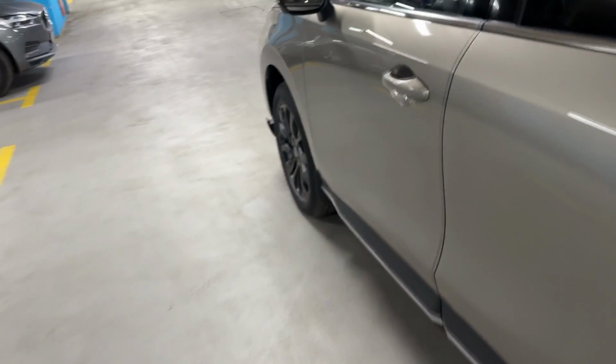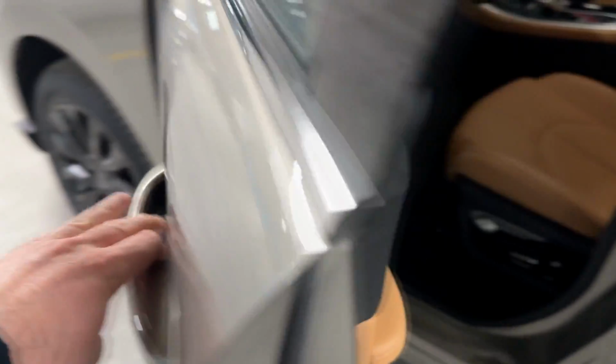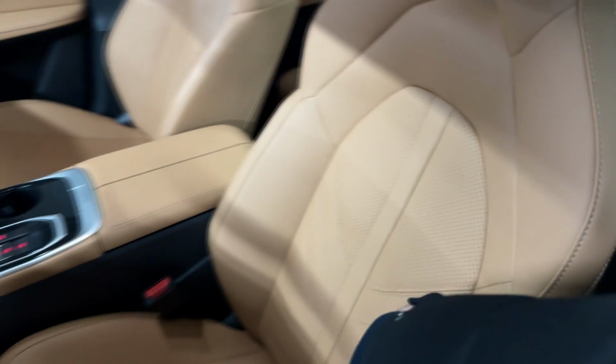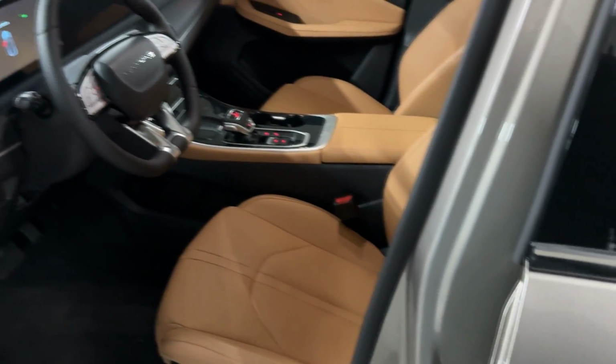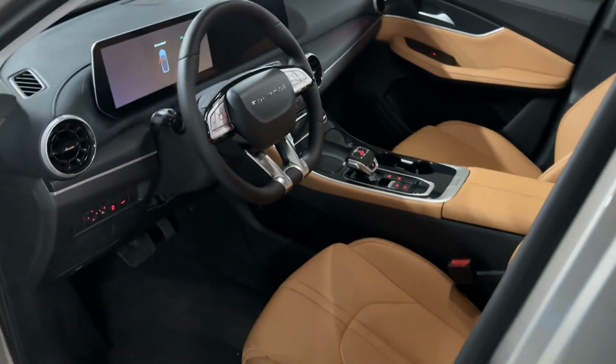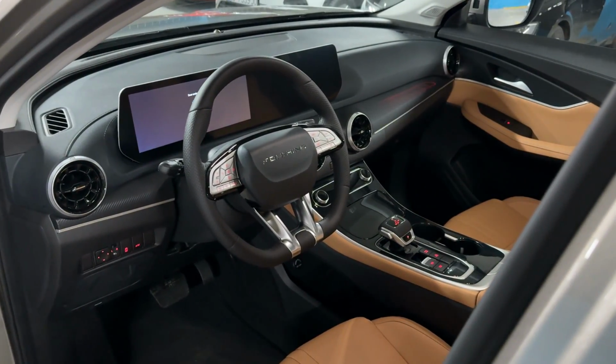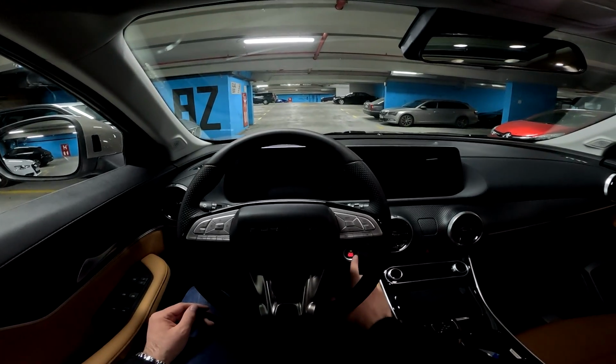So without further ado, here I first want to show you the seats on this trim with the integrated headrest and the beautiful color. I'm a huge fan of this. Would definitely be my spec here inside. So now let's check it out from the driver's perspective. There we go. Here is your view as a driver.